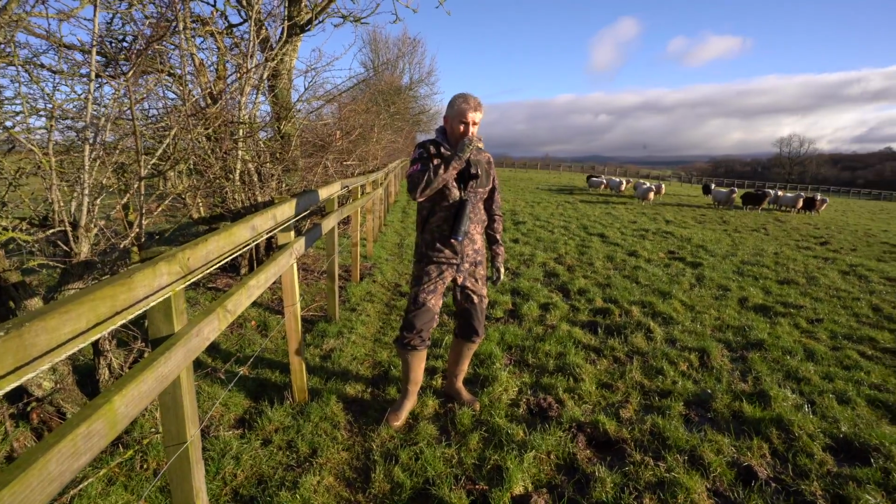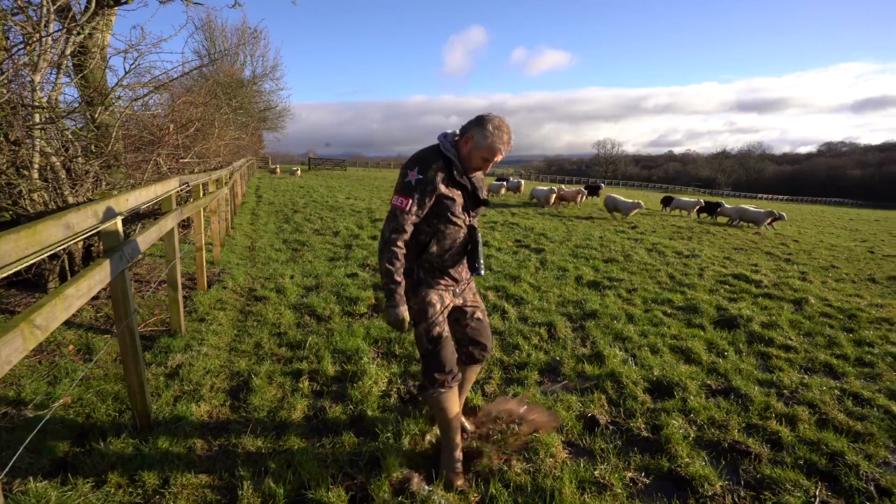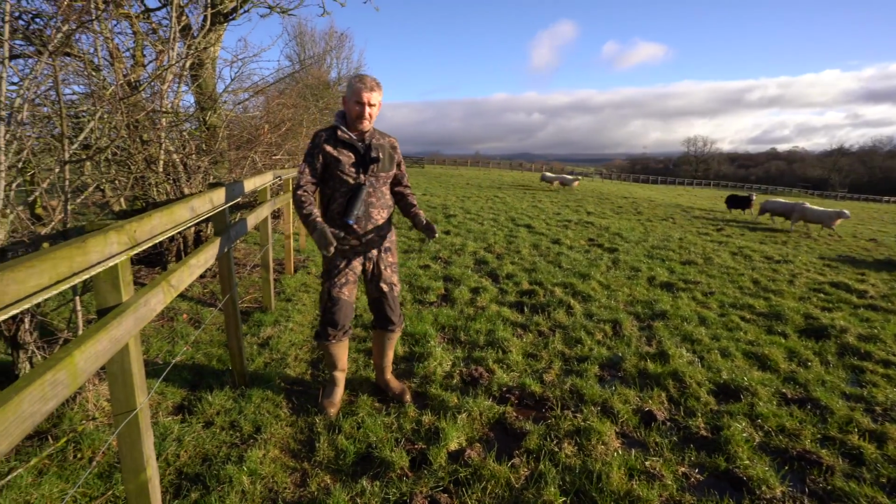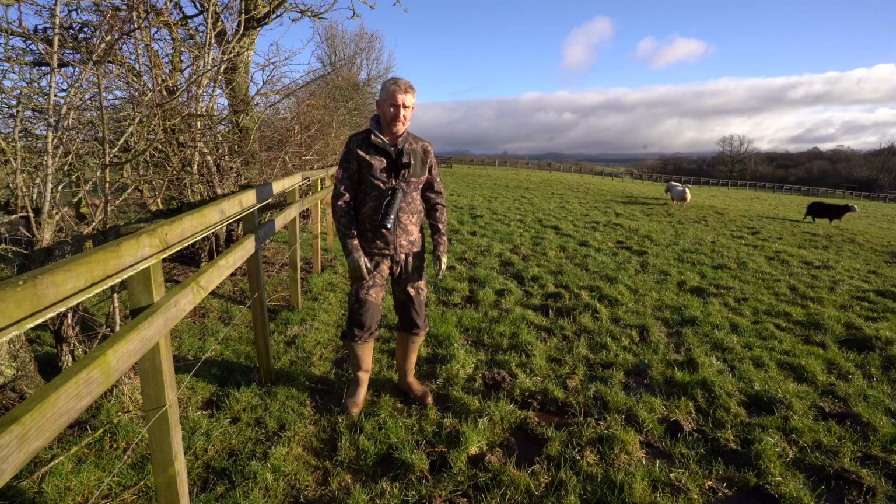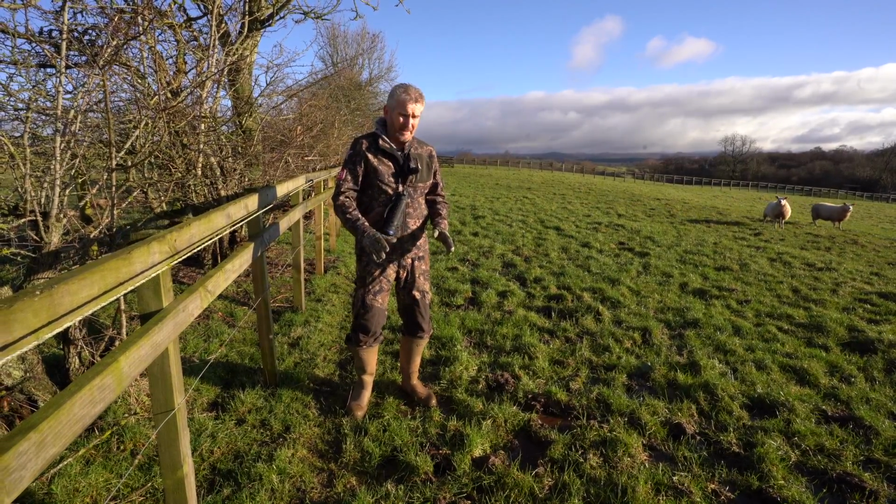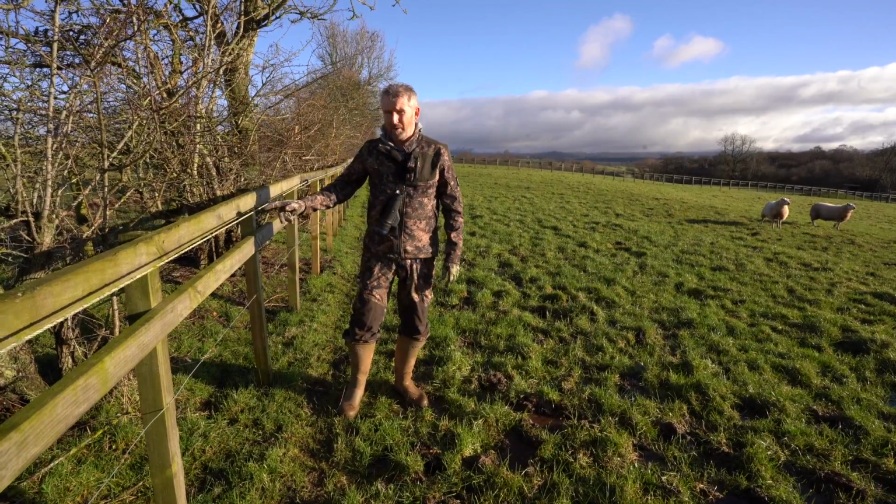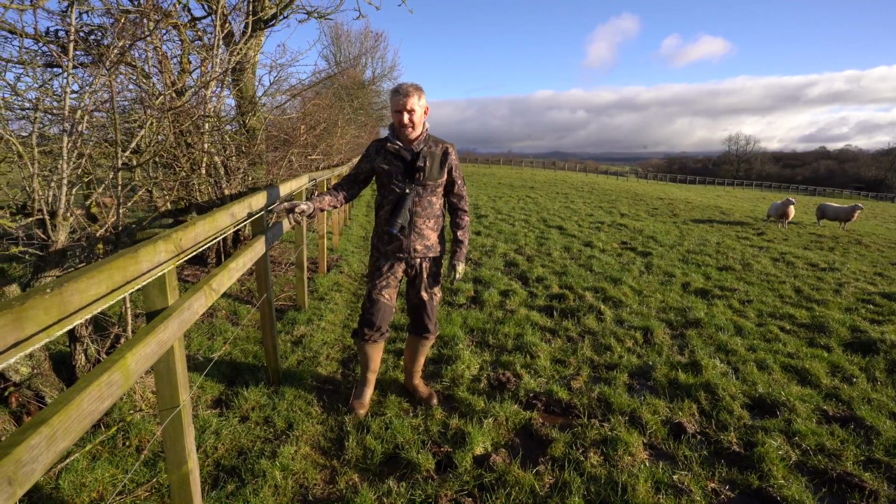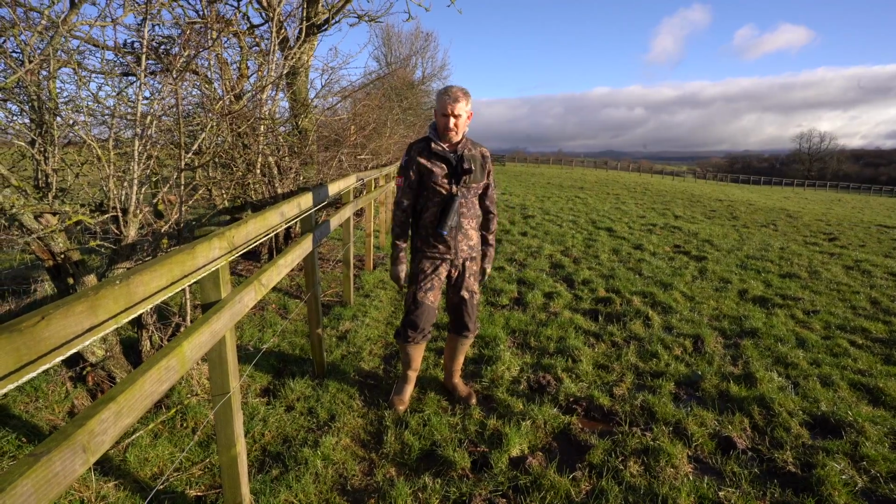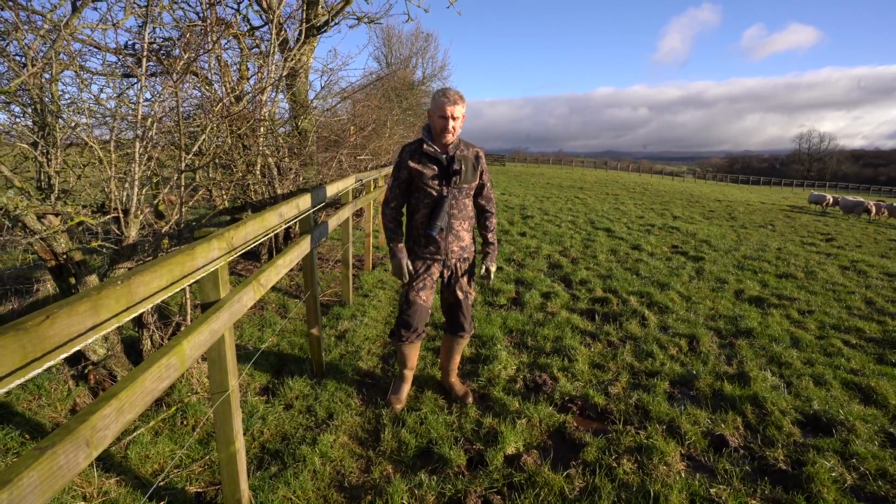Right, we're halfway through this first field, and as you can see, waterlogged. Wellies are going to be the order of the day for tonight. This could quite easily take your wellies off if they're badly fitting, or go over the top of your boots, and you don't want wet feet. Also remember, electric fence. If you were to stumble in the wet waterlogged ground and grab the fence, that's another shock for you. So that's something else to try and avoid.